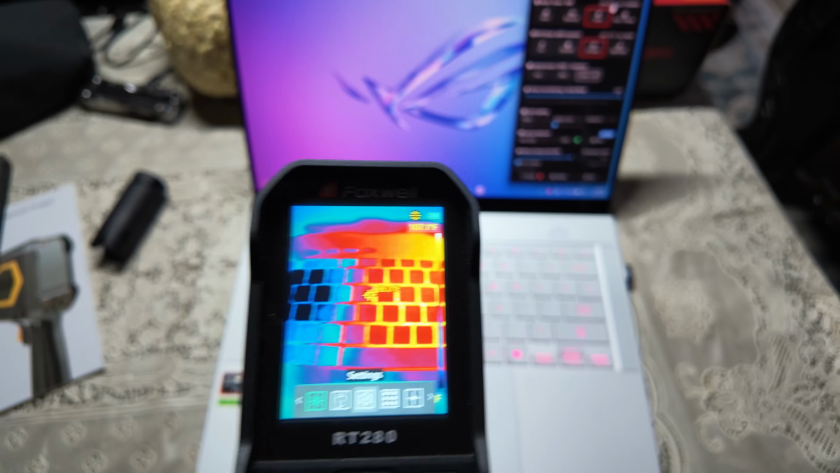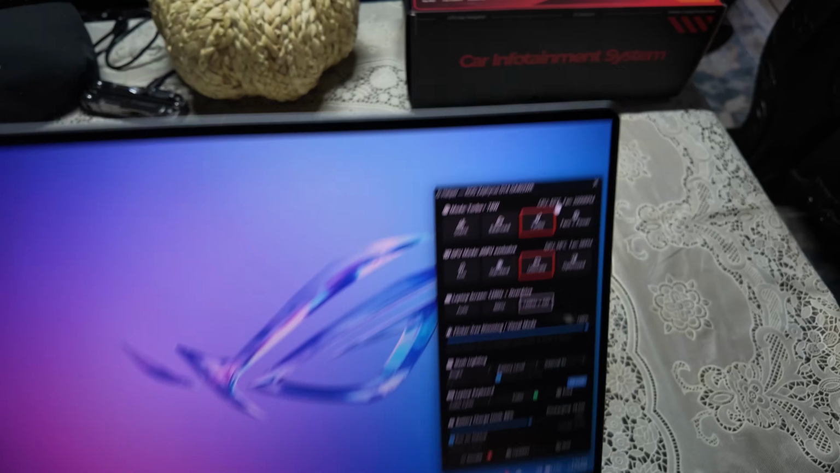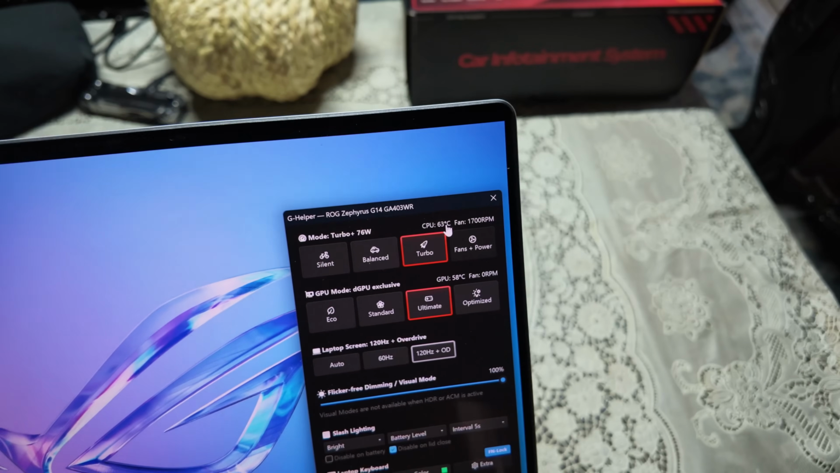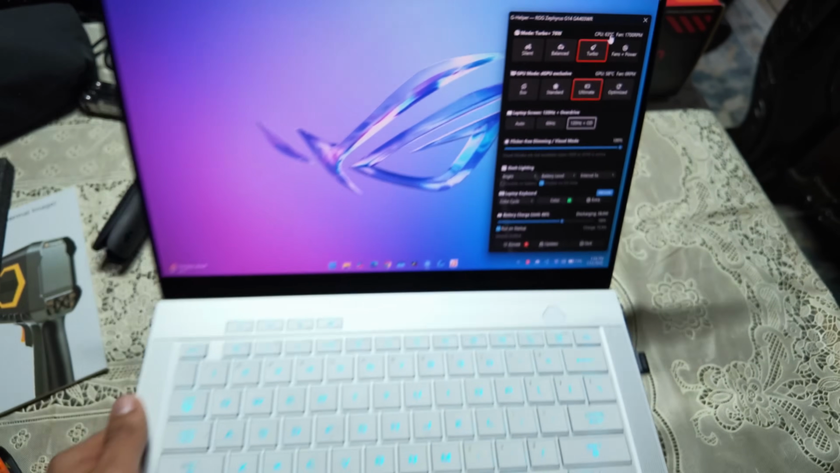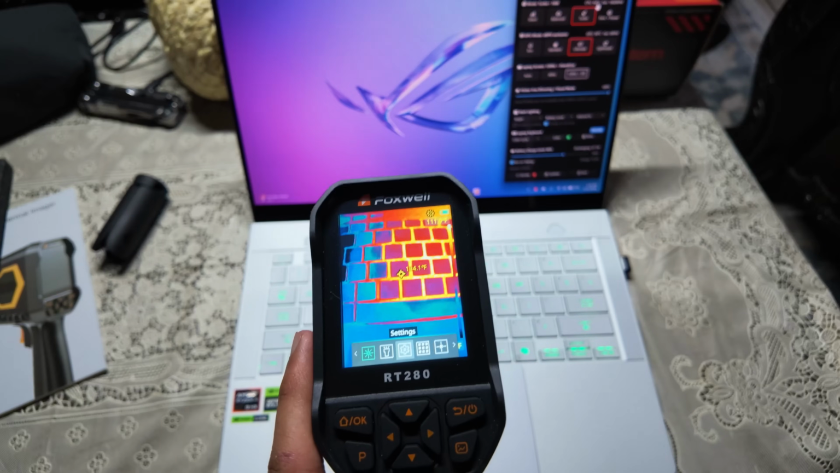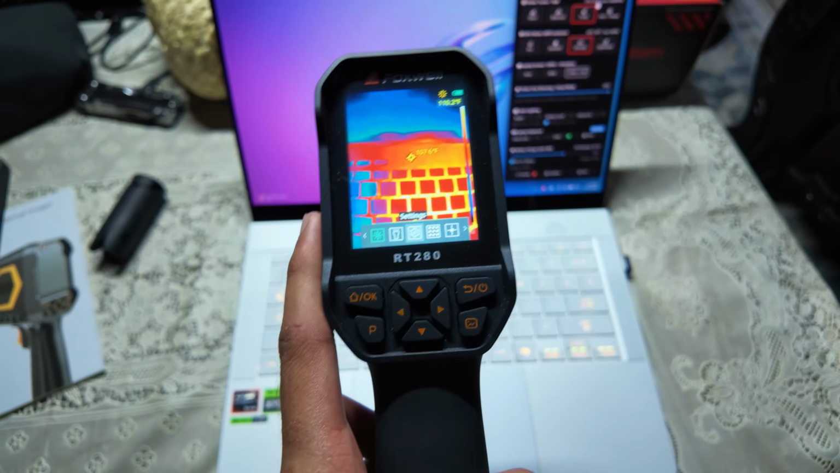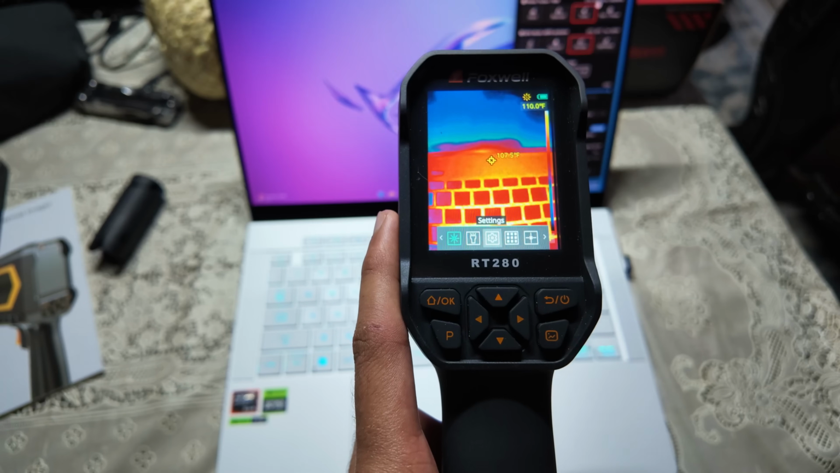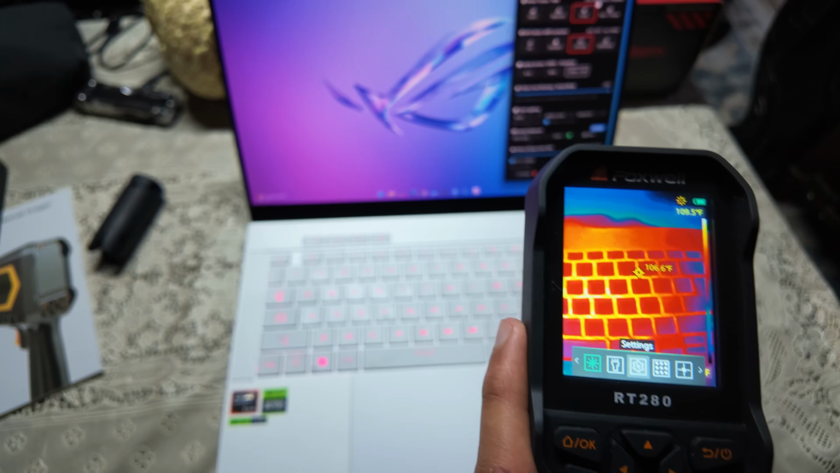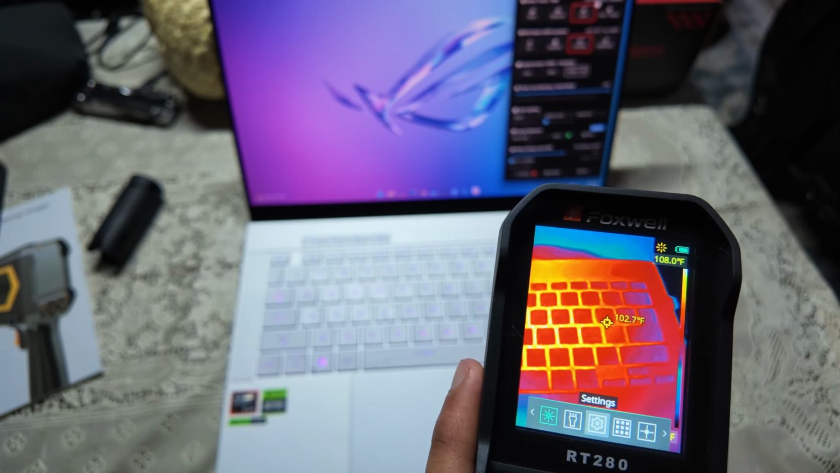Okay, so just to showcase something on my laptop, I'm going to bring this a little closer, but you can see that my GPU fan is off and my CPU fan is on, and I can actually see this clearly with my thermal camera. So here, right on the edge where the exhaust is coming out, we're currently at 107 degrees Fahrenheit, and if I come over here where my GPU fan is supposed to be, since it's off, it's all showing red.